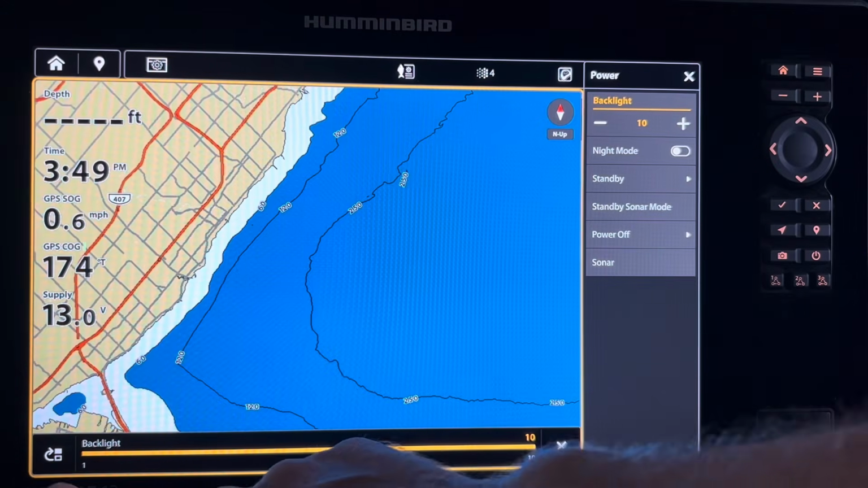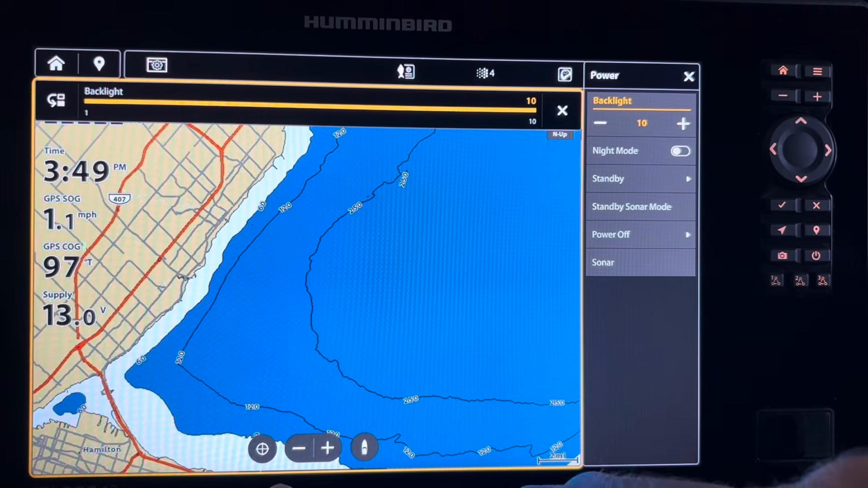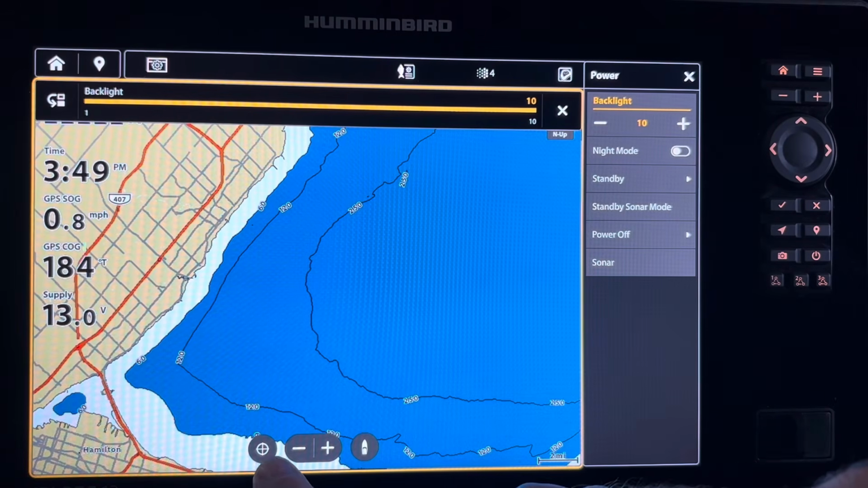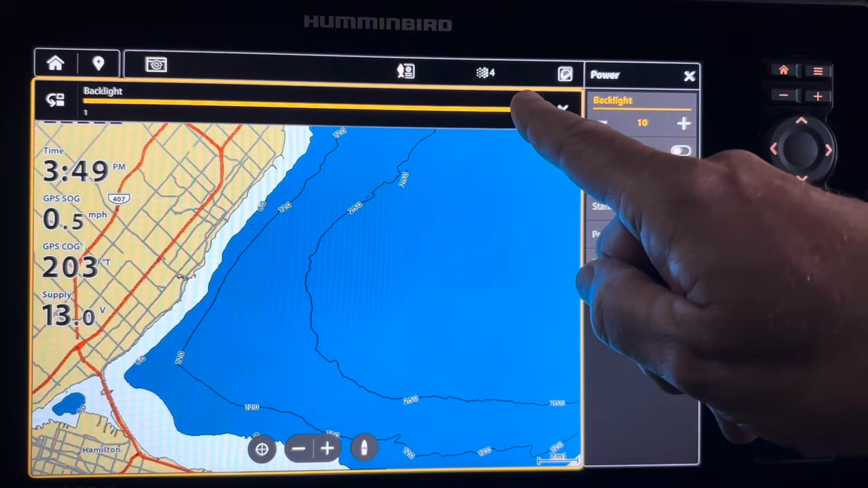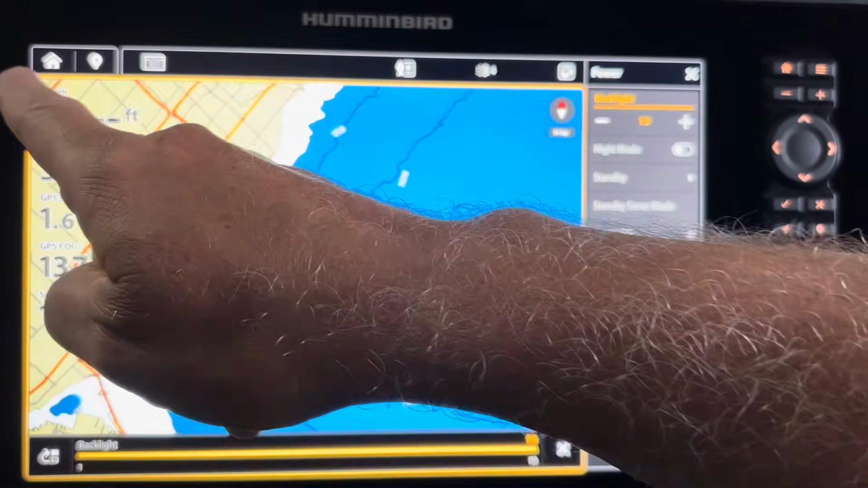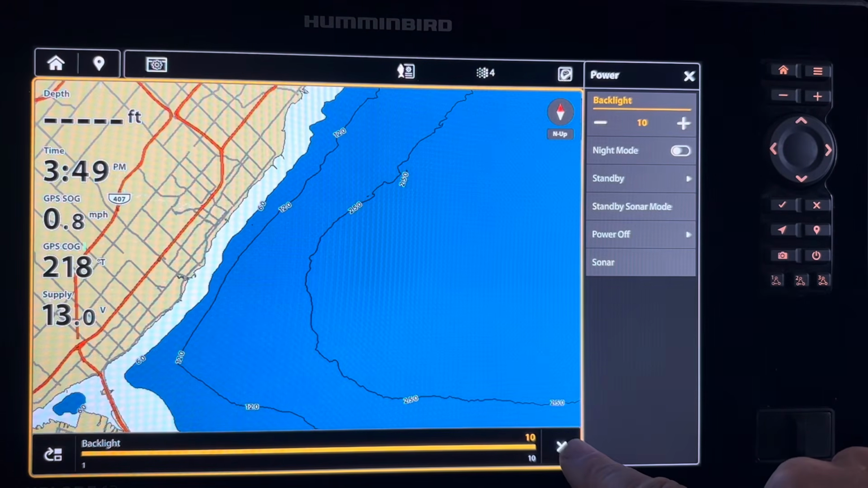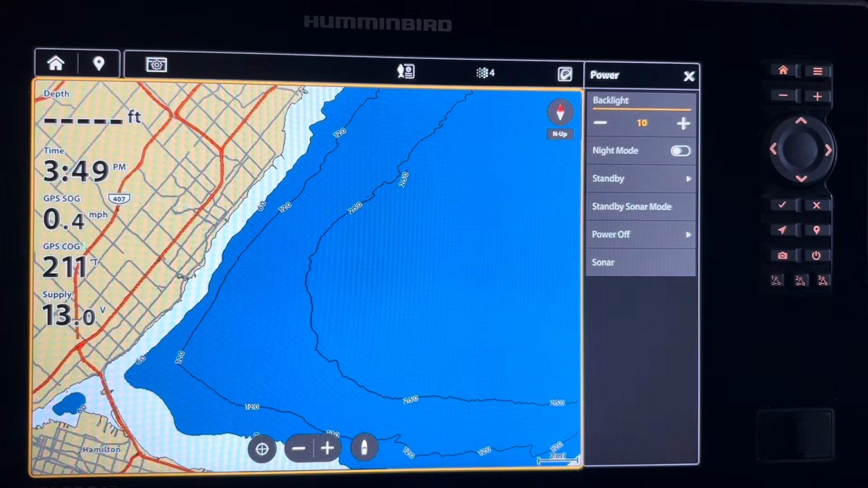In case you're wondering what this button does here, let's press it. And you can see that the sliding bar for the backlight went from the bottom to the top. I want to bring it back down to the bottom. I just hit that again and you can see it's back down to the bottom. If I want to get rid of it, I just have to hit the X.